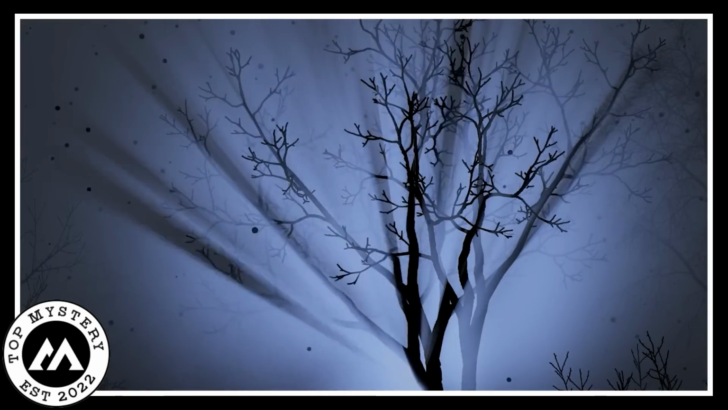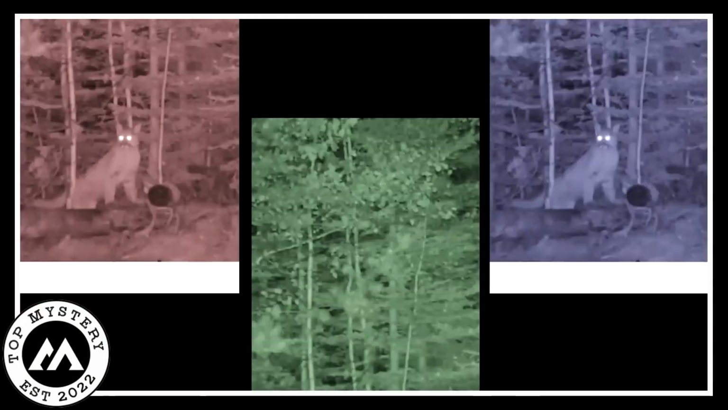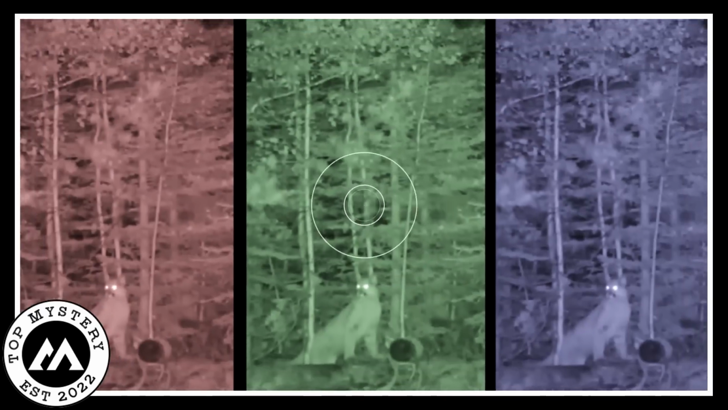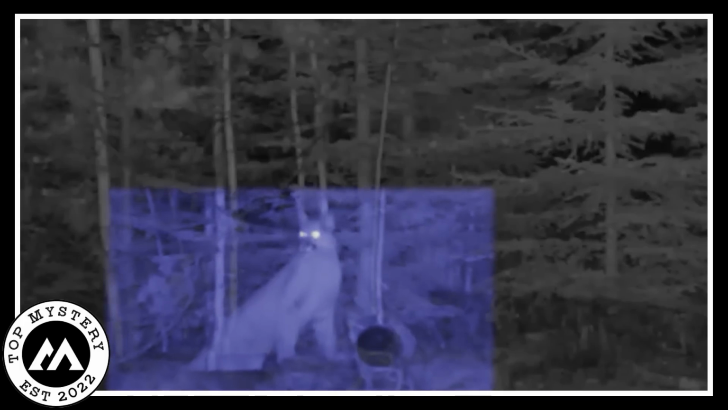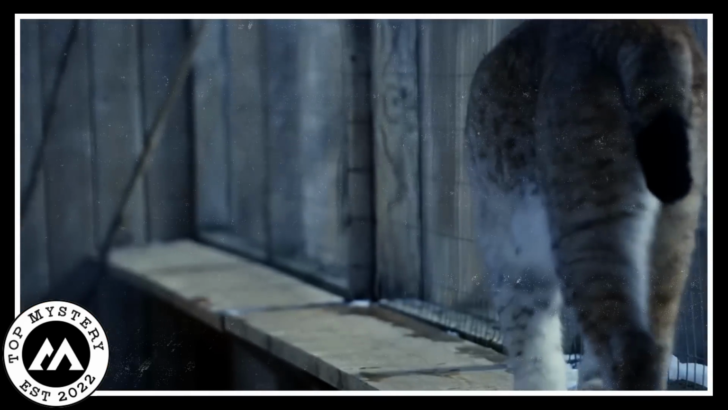Bobcats' haunting calls. In this chilling trail camera footage, a wandering bobcat's haunting calls echo through the dark woods on a scary night. The camera captures the bobcat's calls at different time intervals, revealing eerie variations in each cry, sending shivers down the spine. As the mysterious creature roams, its unsettling vocalizations raise questions about the enigmatic world of the elusive bobcat and the eerie secrets it holds within the woods.